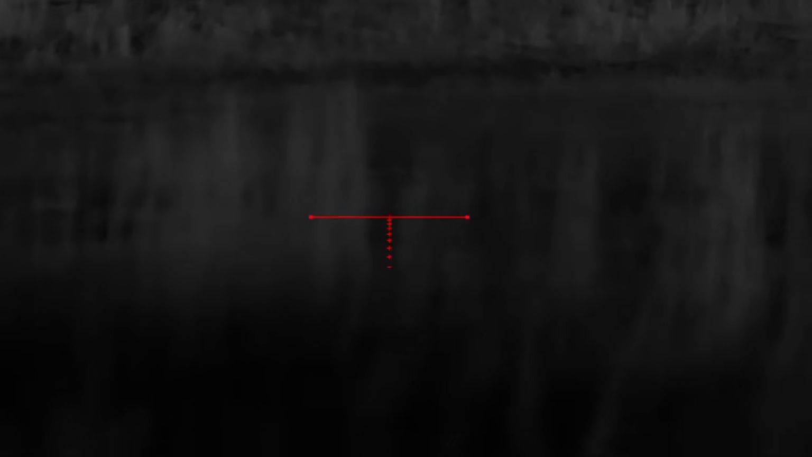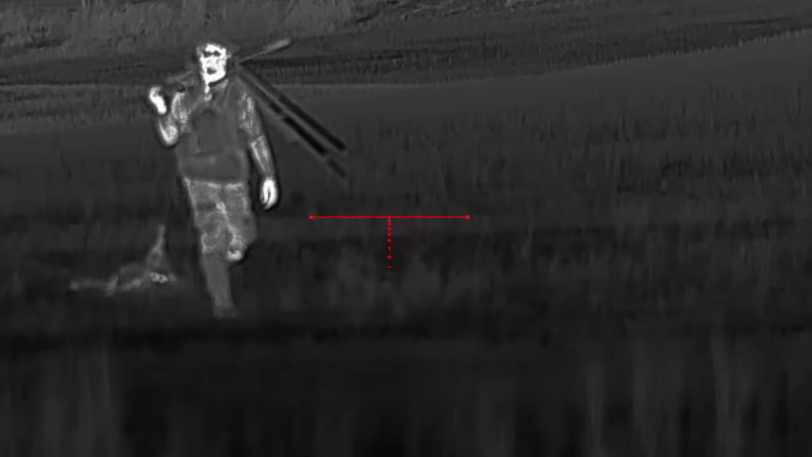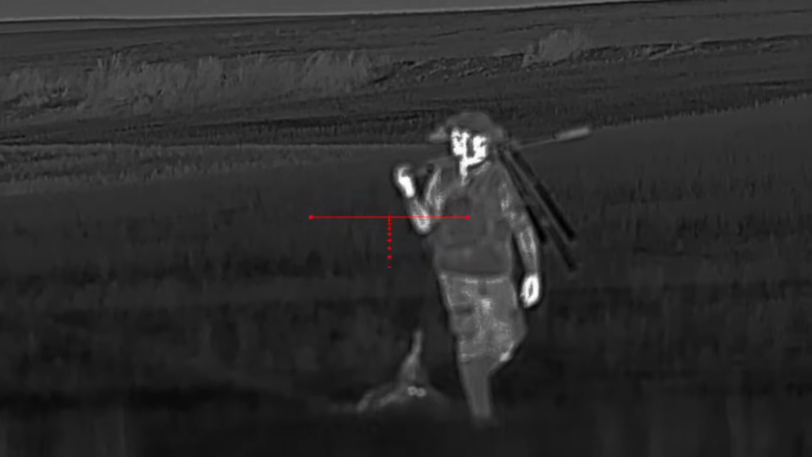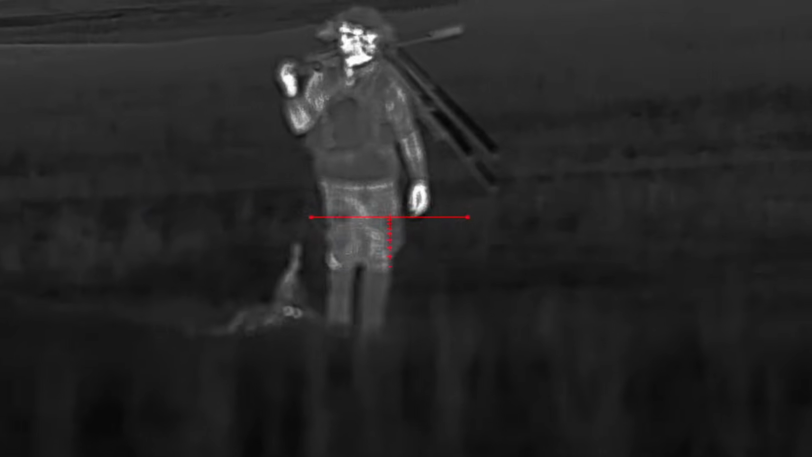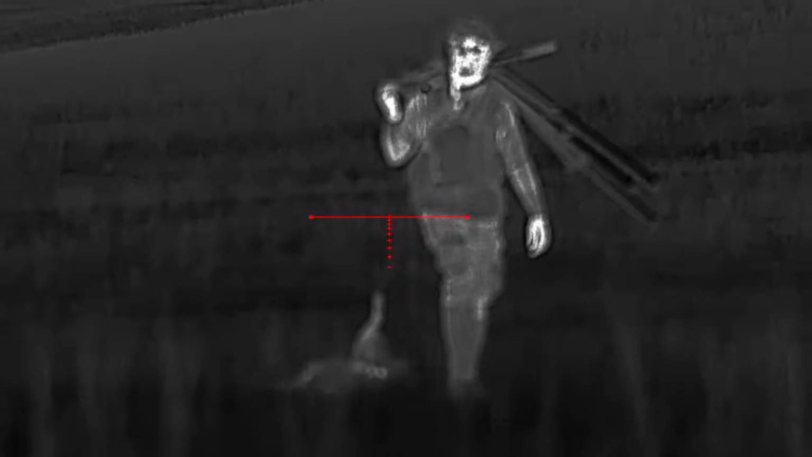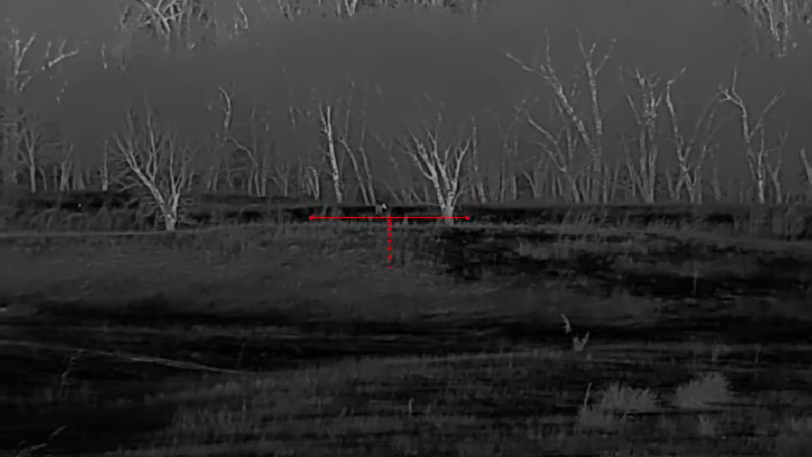Yeah, buddy. How we doing? Well, you tell me. How you doing? You see anything? Ah, man. Oh, yeah, he's dragging it back, ain't he? Yep. Good deal. So you got one down? Got one down. Great. That's fantastic. Hope he's bucking his back. He's coming over that terrace down there.